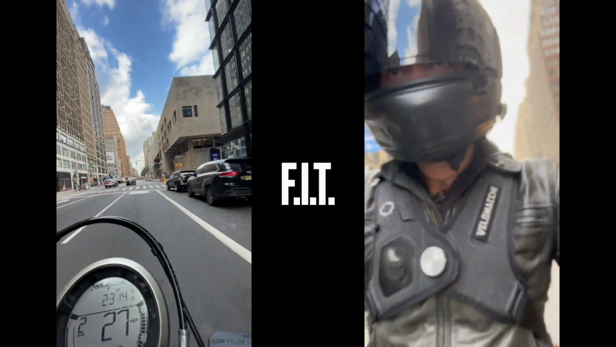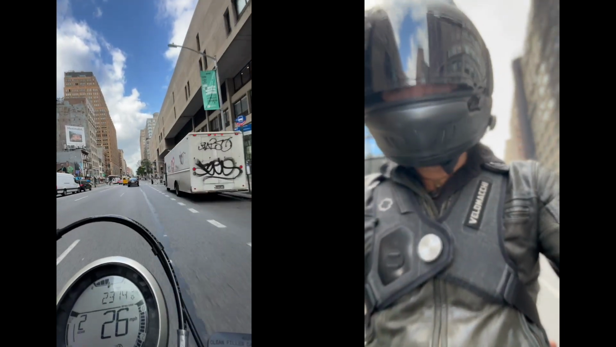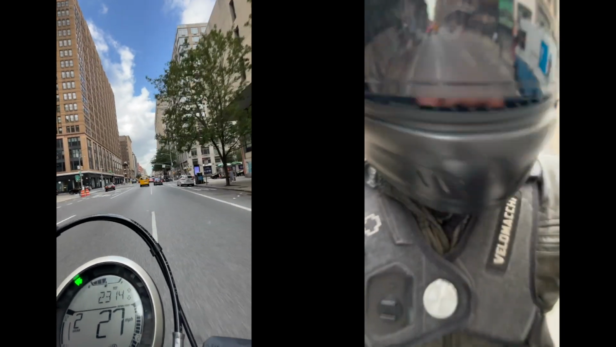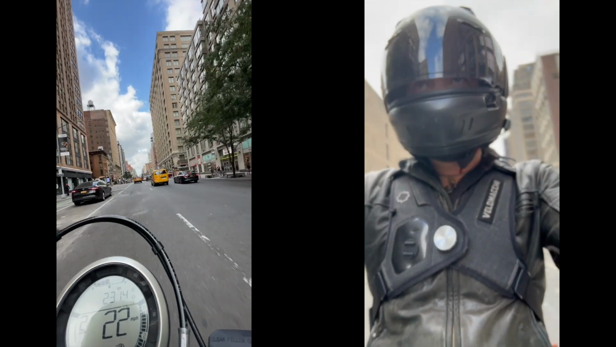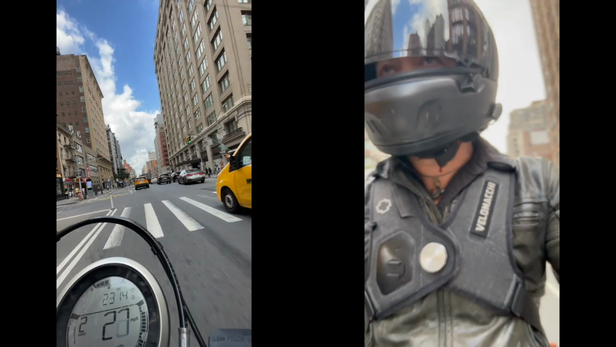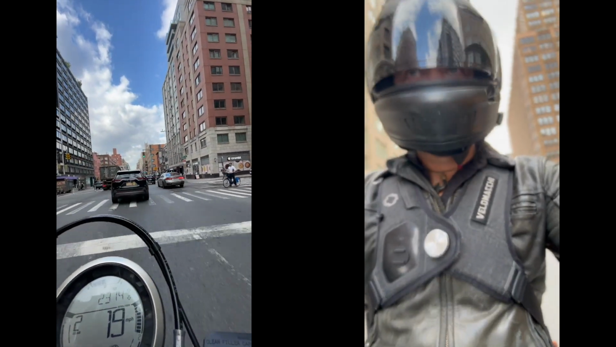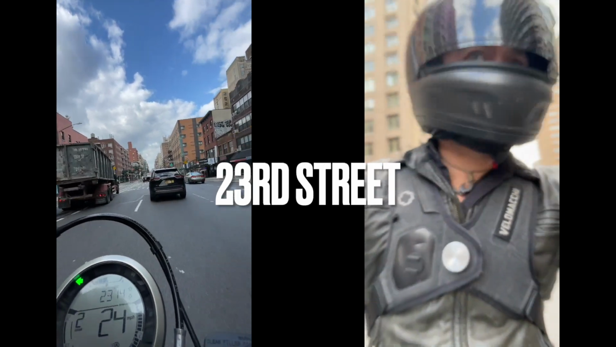Oh yeah, Fashion Institute of Technology here on the right. Earlier, I try to keep it under 30 miles per hour because there's a ton of traffic cameras here on 7th Avenue, so you got to be careful so you don't get a ticket. So even though it's all wide and open here, and I could really open her up, I have to be more conservative here. Little holes here and there. But it's actually a decent ride.